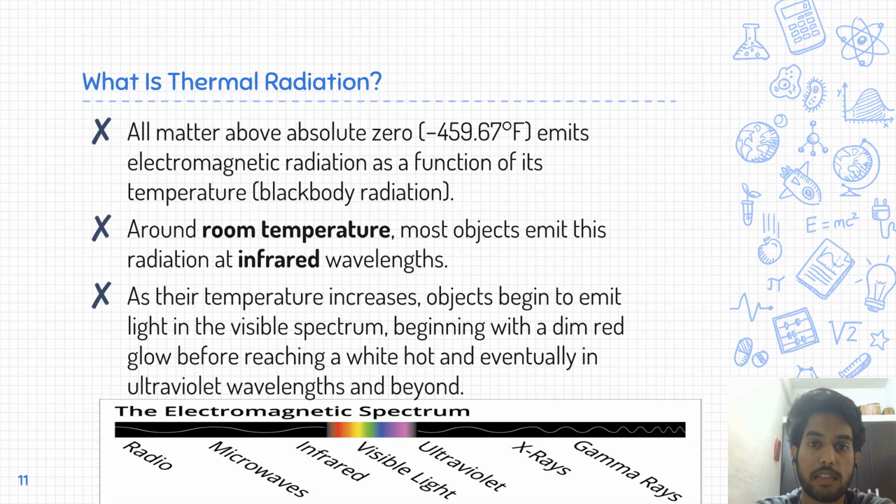So what is thermal radiation? Any matter which has a temperature above absolute zero emits some kind of electromagnetic radiation as a function of its temperature, which is called black body radiation. Coincidentally and interestingly, any body at room temperature emits radiation around the infrared wavelengths, and this is what we capture using thermal imaging cameras.